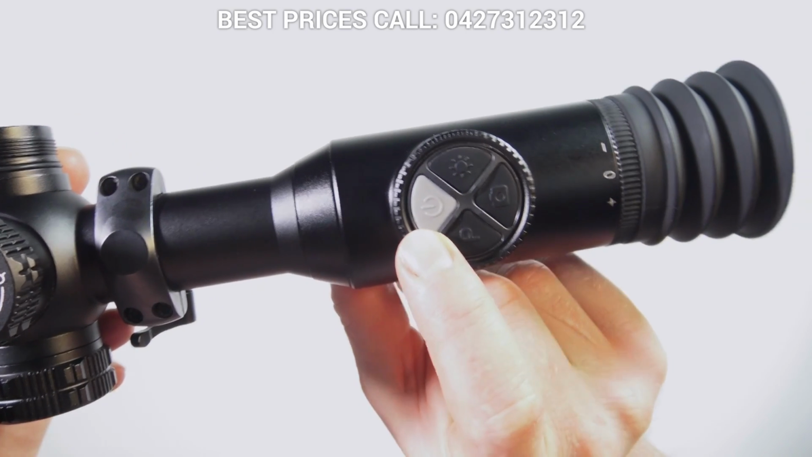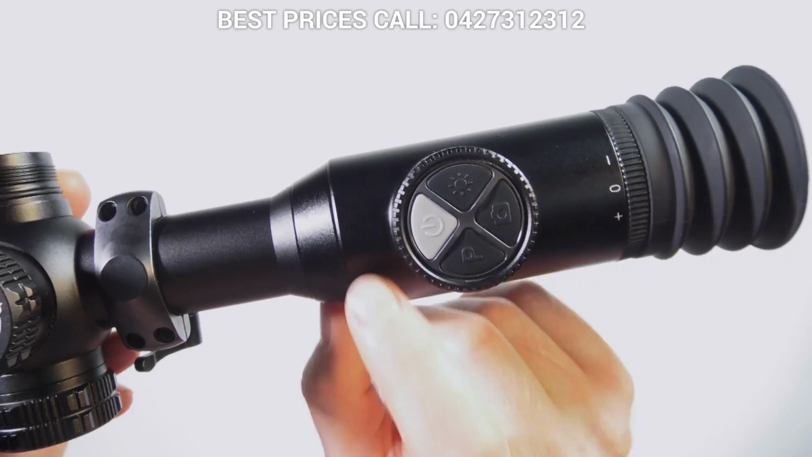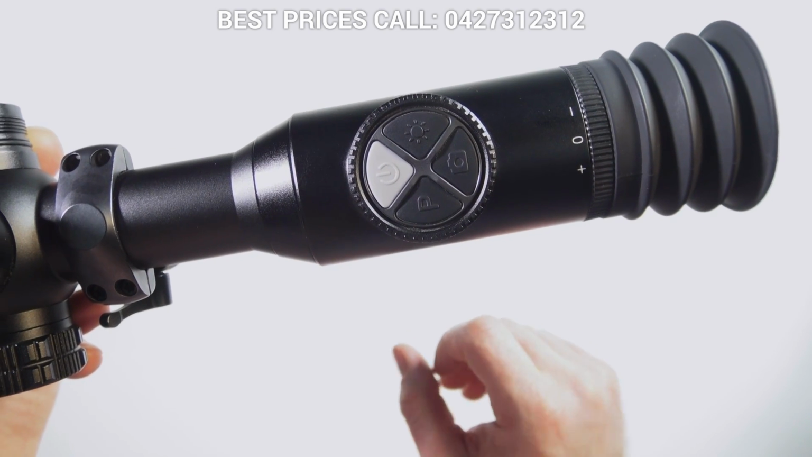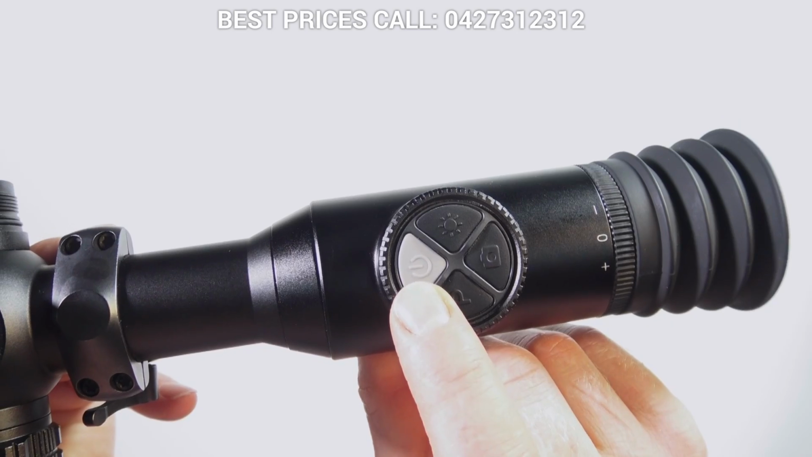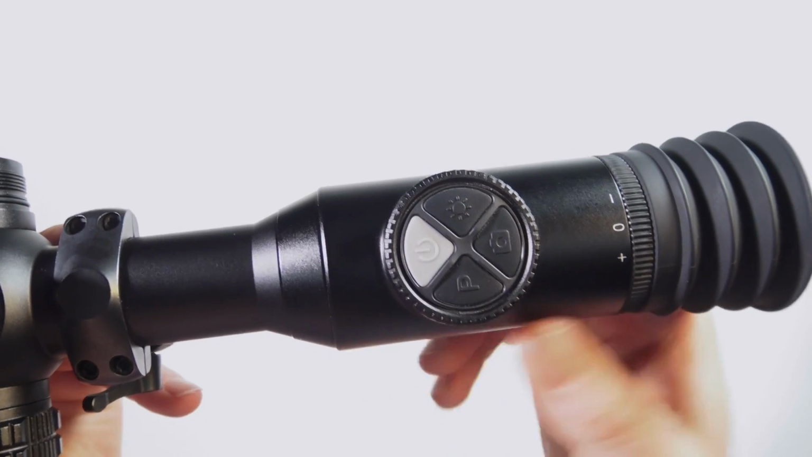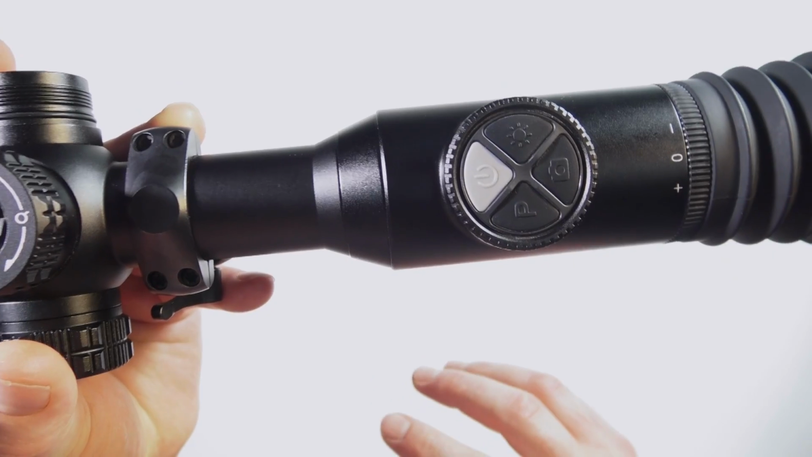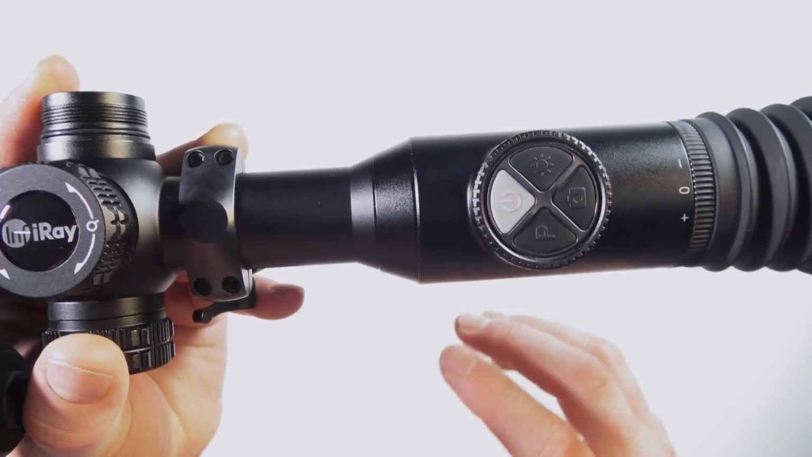Now, if you have single range finding mode on, so that's where it just gets a single distance for you, you can just single press on this and it will do a single range find for you. In addition, if you're doing a pixel repair, a single press on this will allow you to add or remove a pixel repair. Now, keep in mind, if you do use the power button to go back a menu, it won't save any changes that you've done according to the manual.